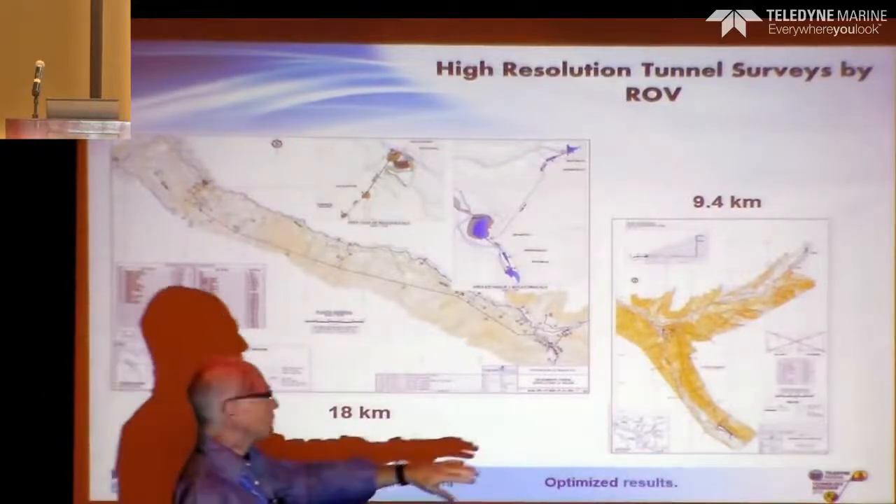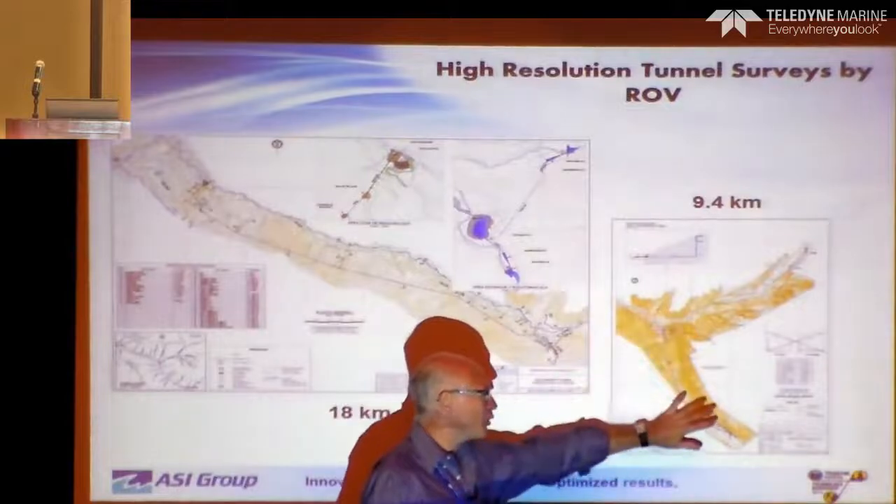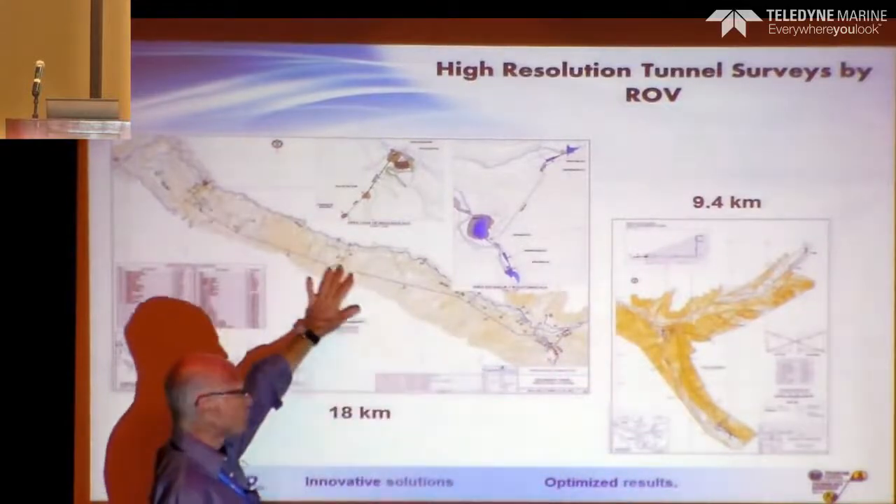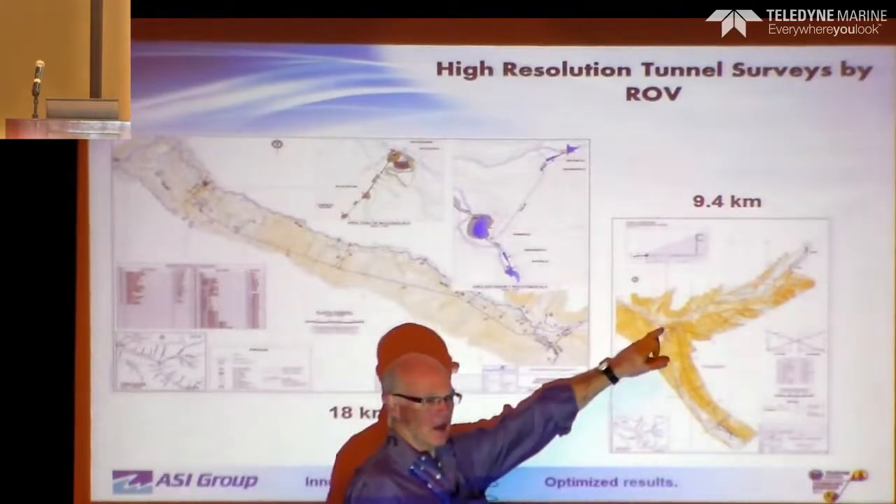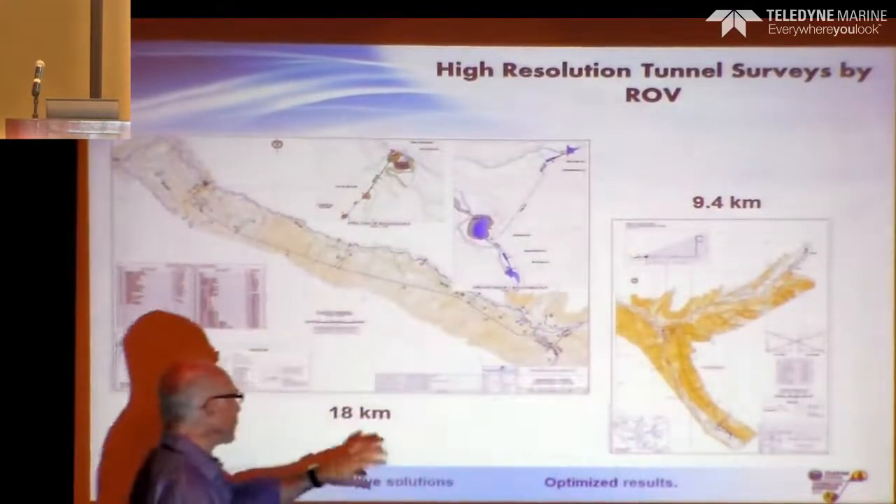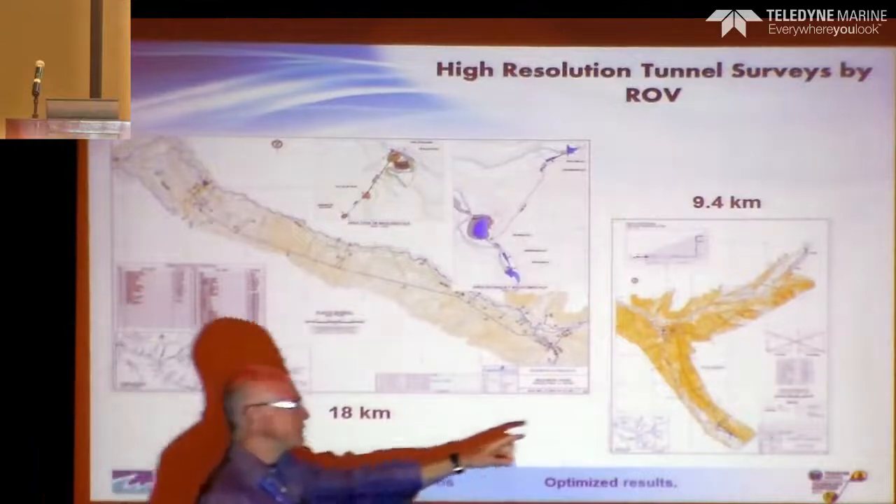So this tunnel, we'll call it HLC, because my Spanish is terrible. And this one is HLH. HLH starts right at the end of the last tunnel. That one's 9.4 kilometers, this one's roughly 18 kilometers. So we have our system with 10 kilometers, so this one we can do in one shot.